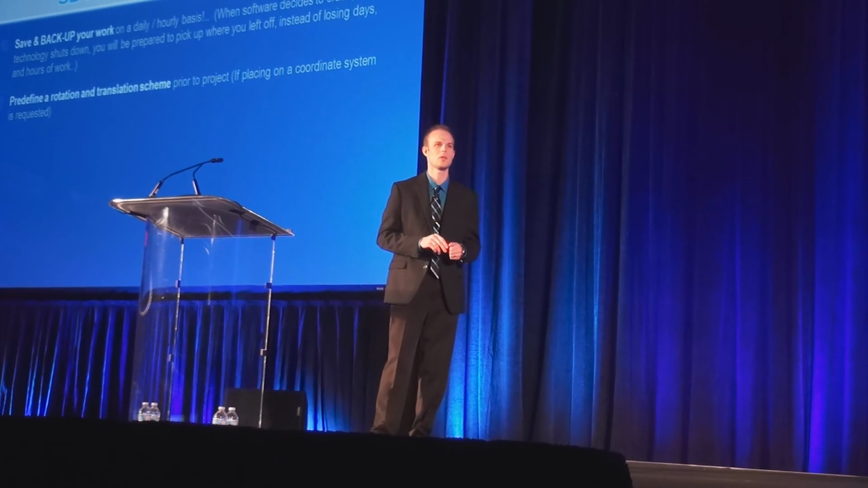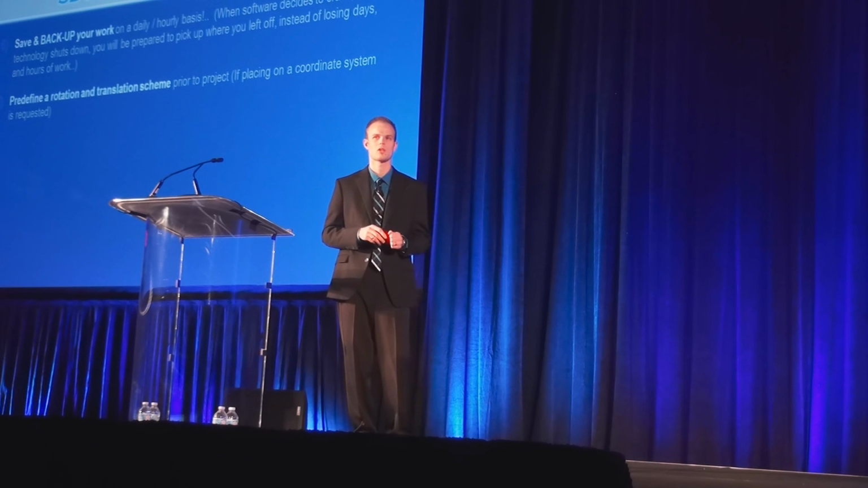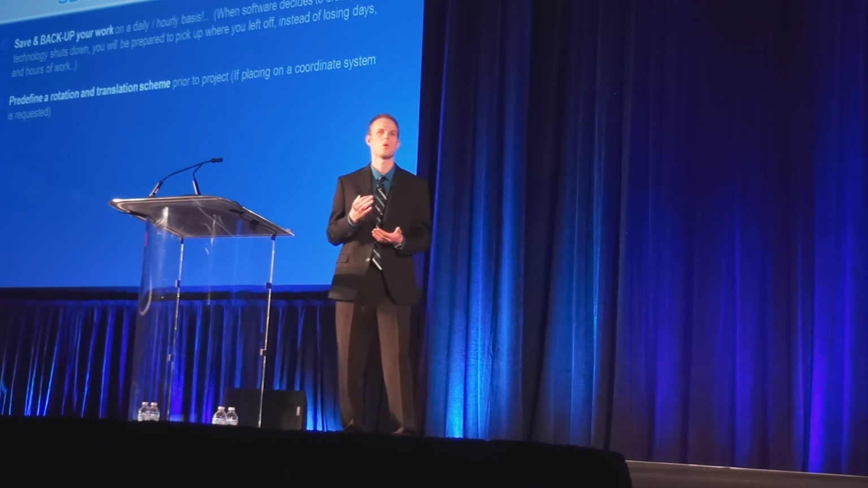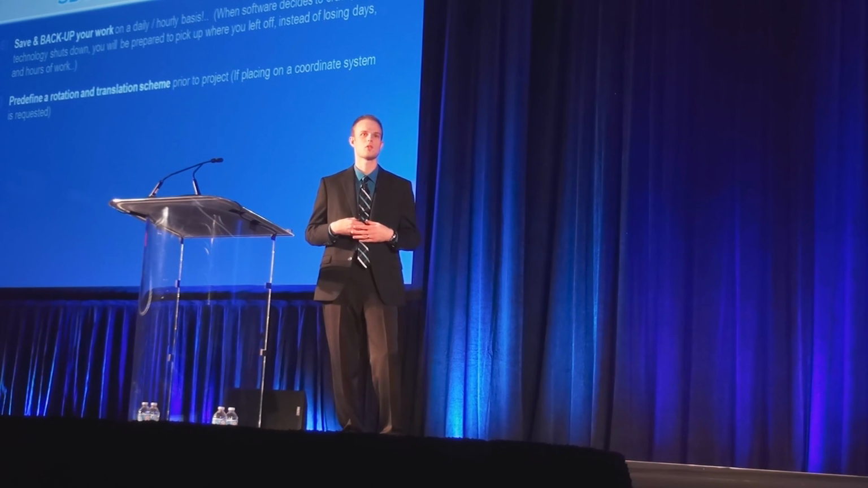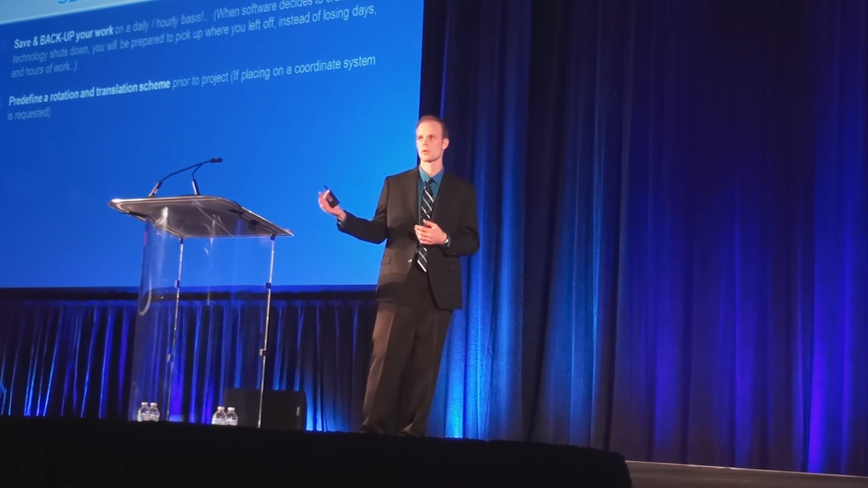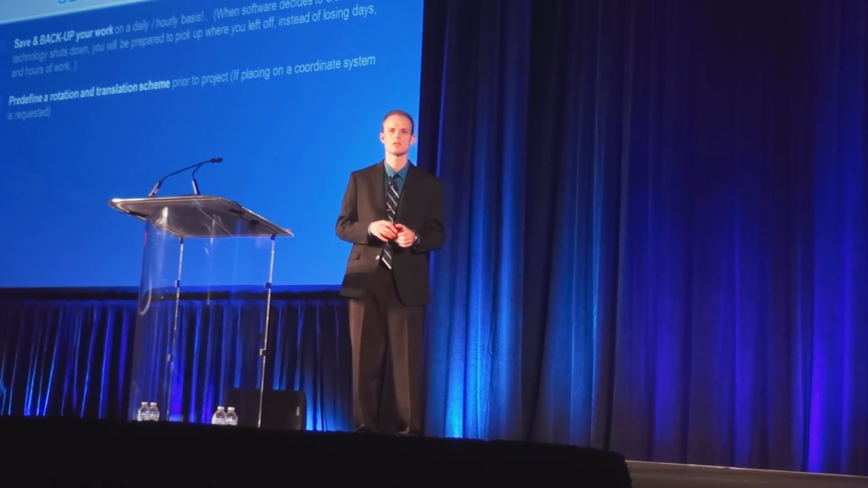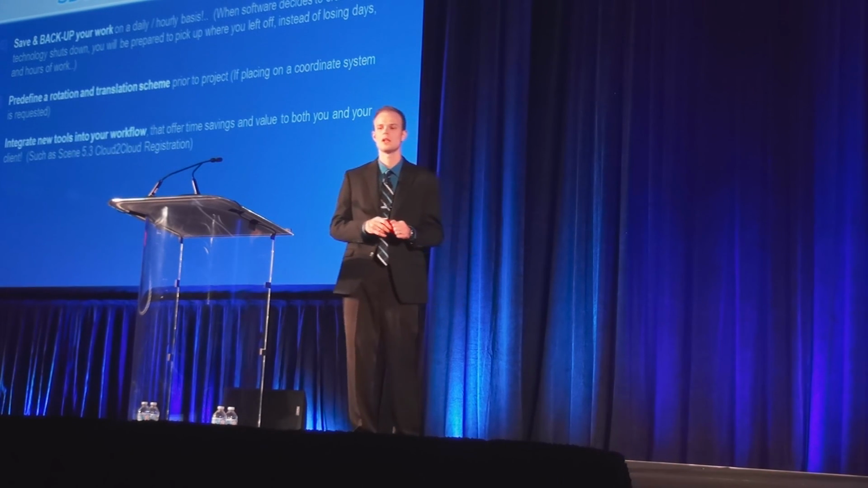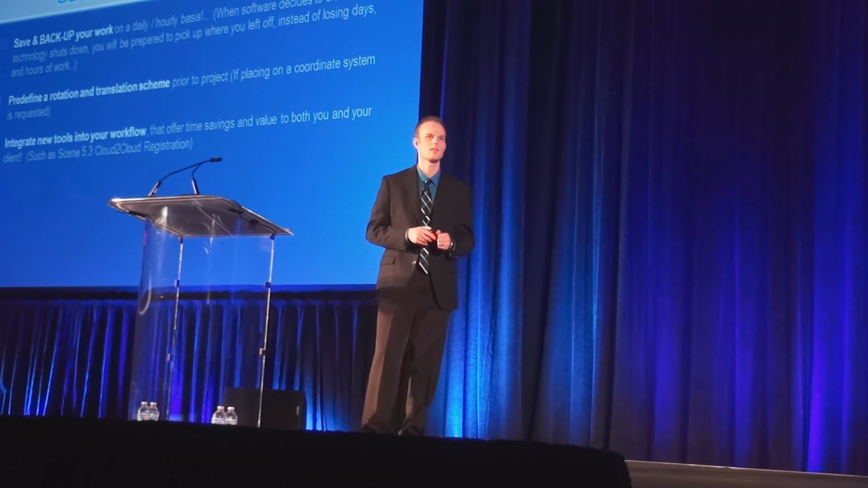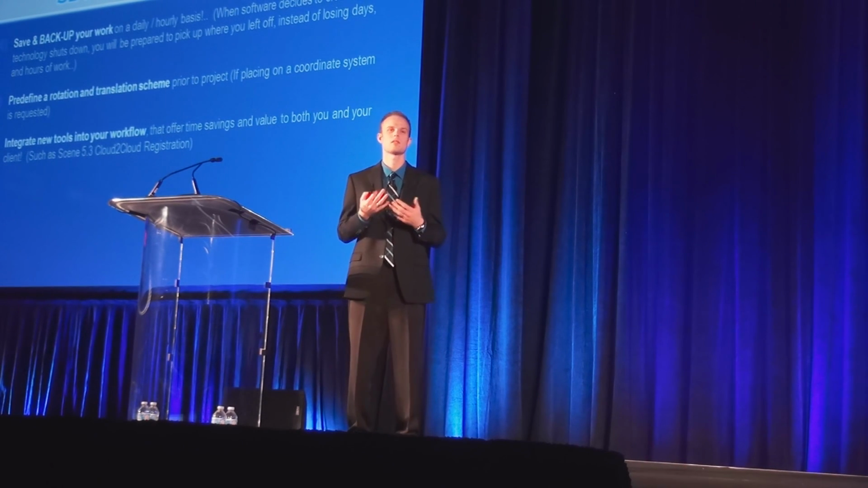If things need to be on a coordinate system, that's another area that we've heard a lot of people have some issues with. So try to get that workflow down before your project, knowing whether you have to deliver the point cloud on a coordinate system, or whether it's the 3D model that needs to be on the coordinate system. And integrating new tools into our workflow is definitely something that has helped us tremendously in turning around our deliverables,